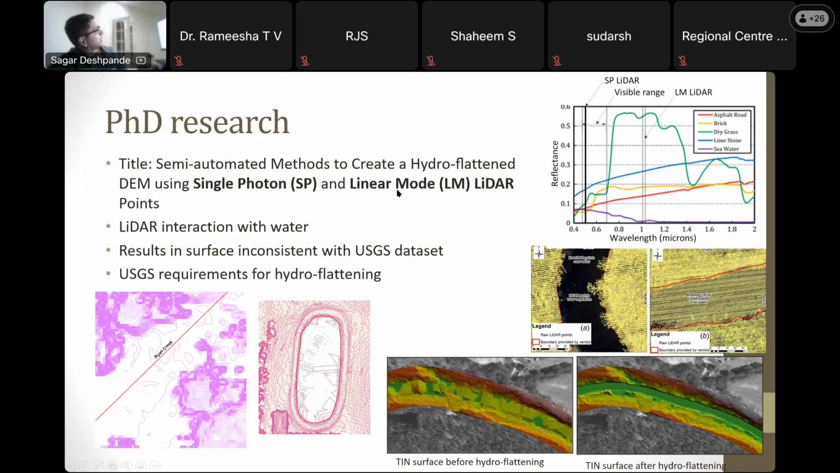One is our linear mode, which is basically the traditional linear mode LiDAR. And the second data set was from single photon. So single photon, or Geiger mode LiDAR, is a different technology, and the point density is significantly high when compared to linear mode LiDAR.